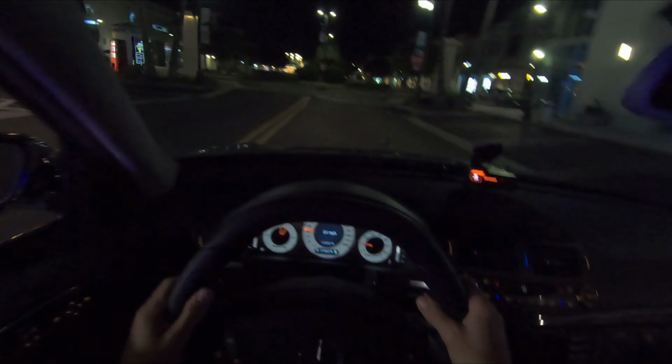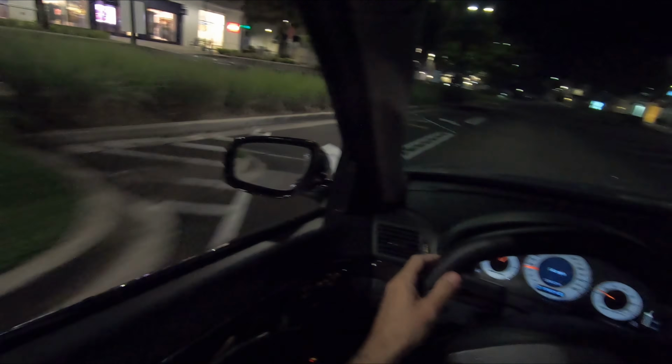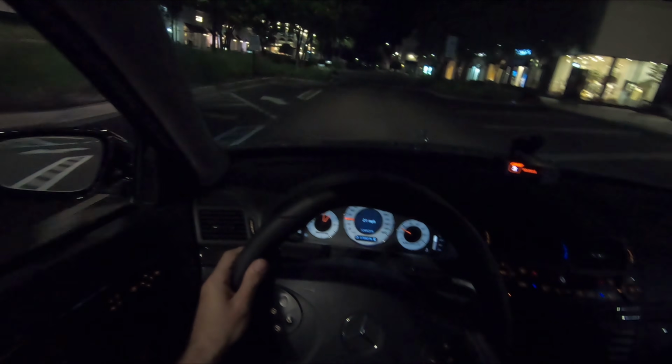The noise echoing sounds so good. All right, is there any other places in here that look good? That compressor whistle.